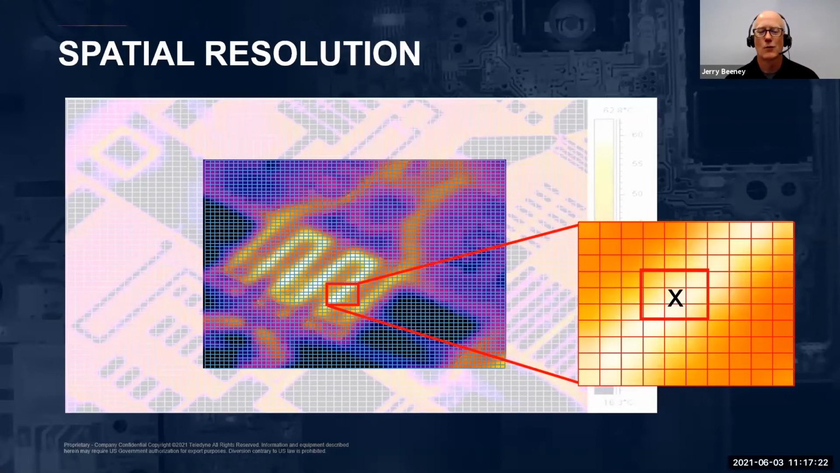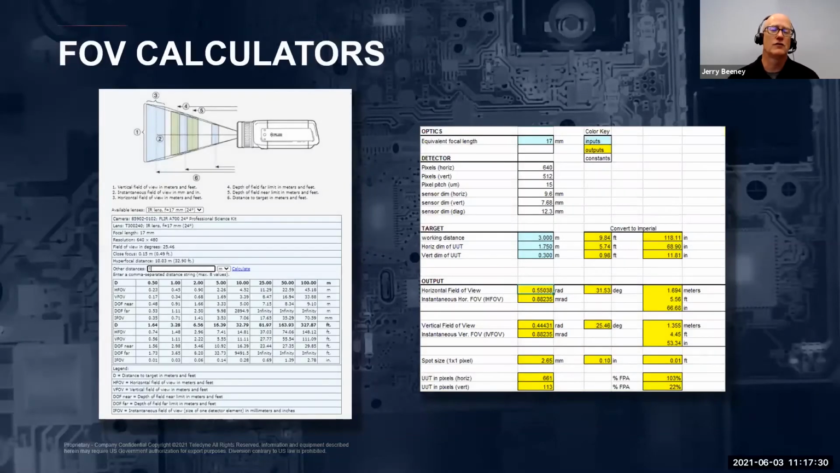But really, people ask, all right, how do you know what Teledyne FLIR camera system is really best for your application when it comes to spatial resolution? So fortunately, when you're considering a FLIR infrared camera for your application, we have a number of tools that can help you determine the overall field of view as well as the spatial resolution for a specific camera and lens combination.